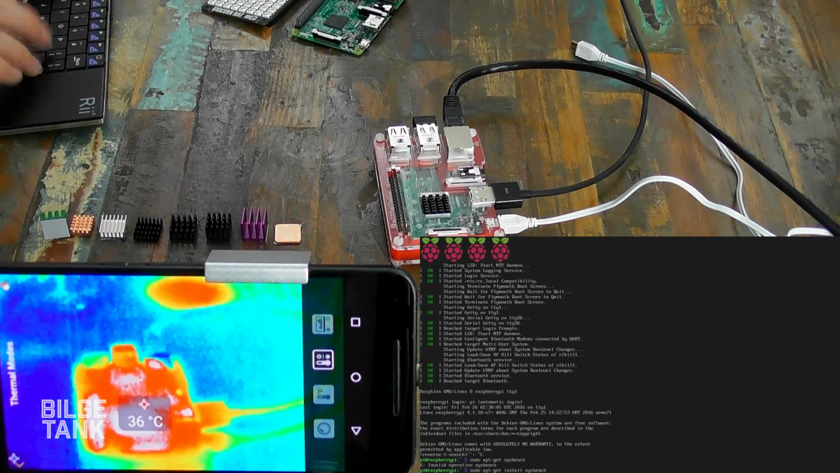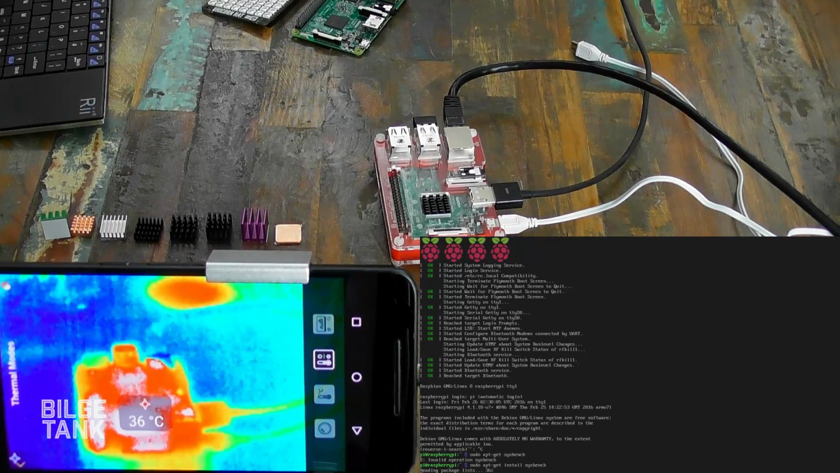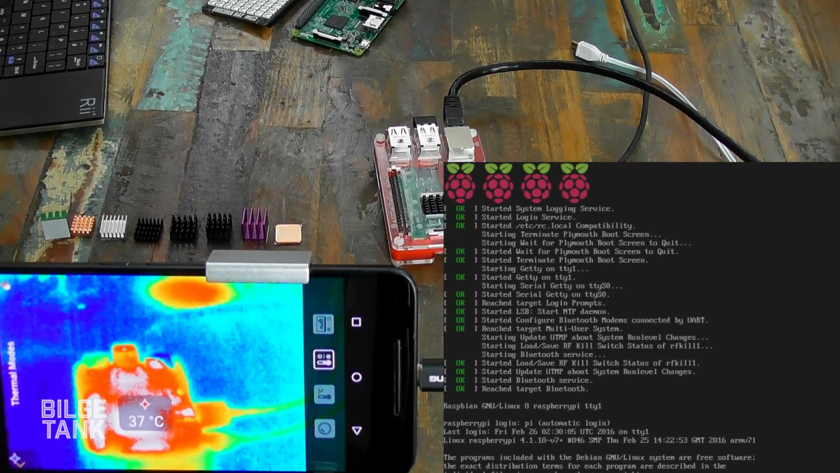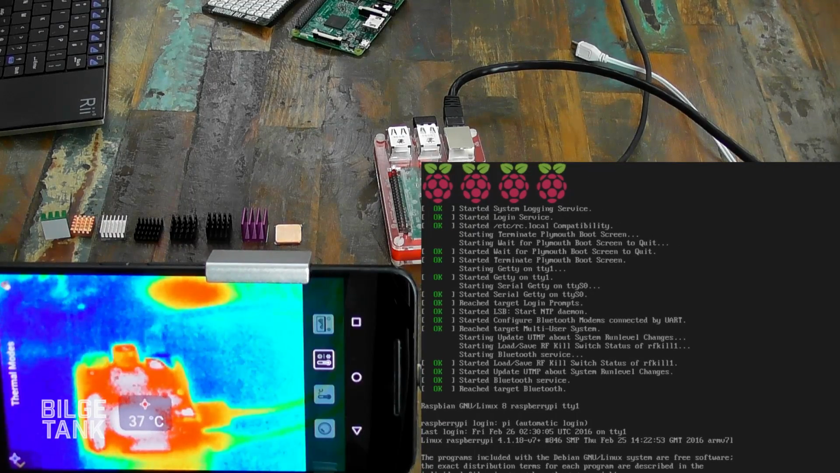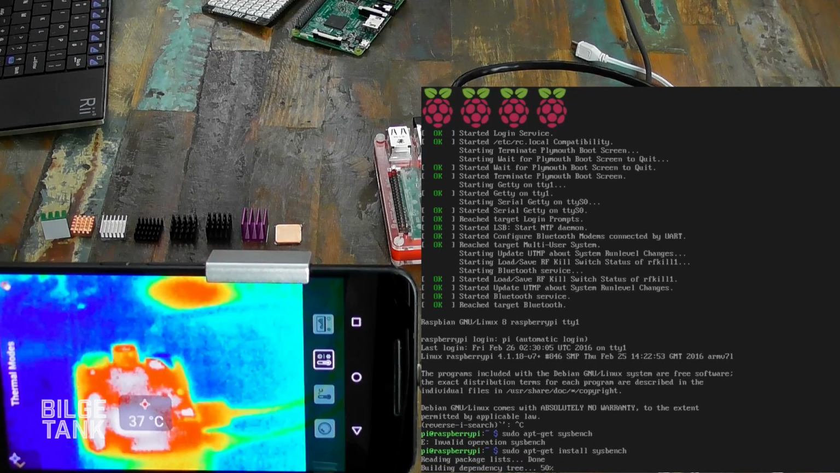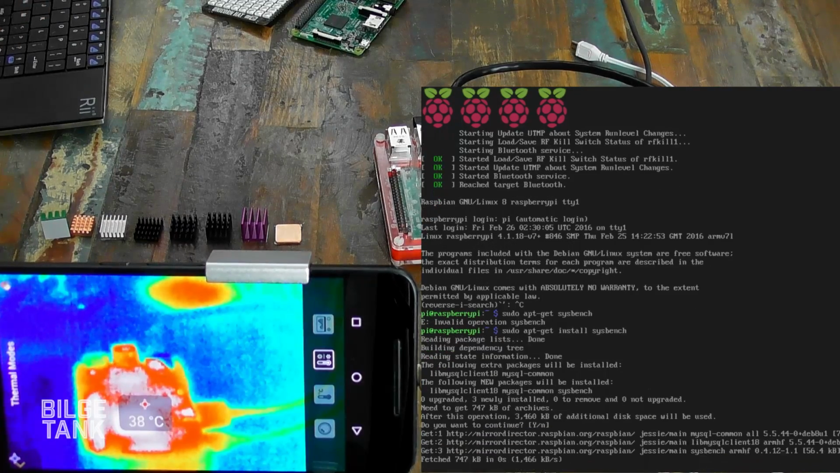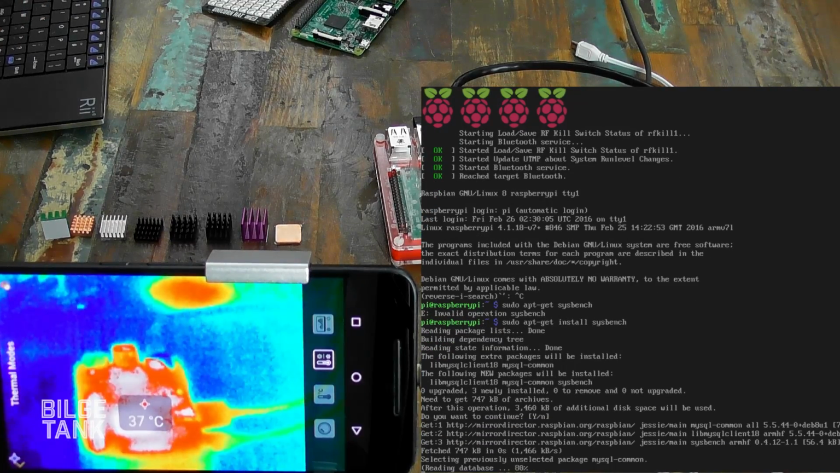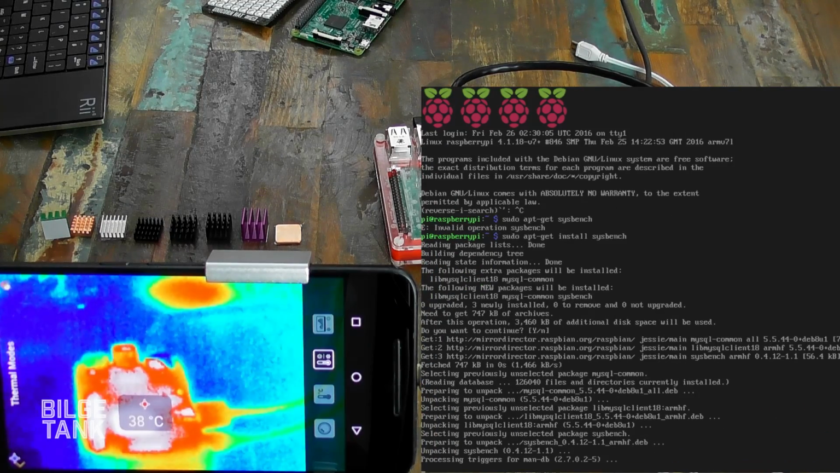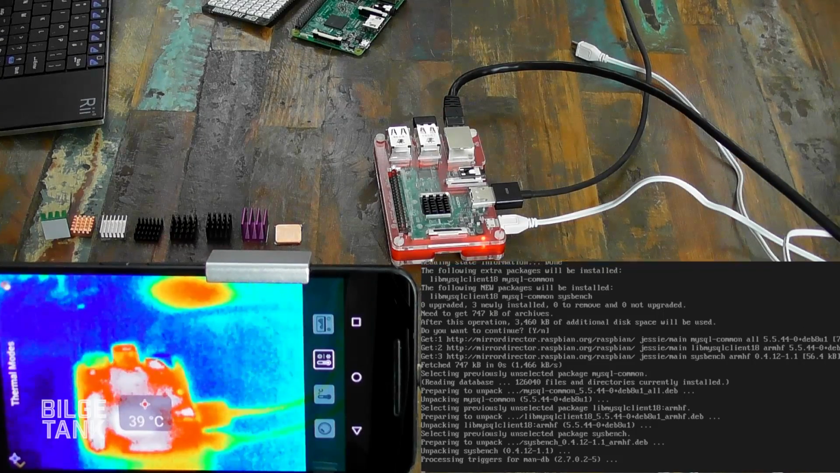sudo apt-get install sysbench. Okay. Let me see if I can zoom that in a bit, just so people can actually see what you're typing. There we go, man. Cool. Brilliant. Oh, it's got really big now. Never mind, it's not too bad. There we go. That's more reasonable.